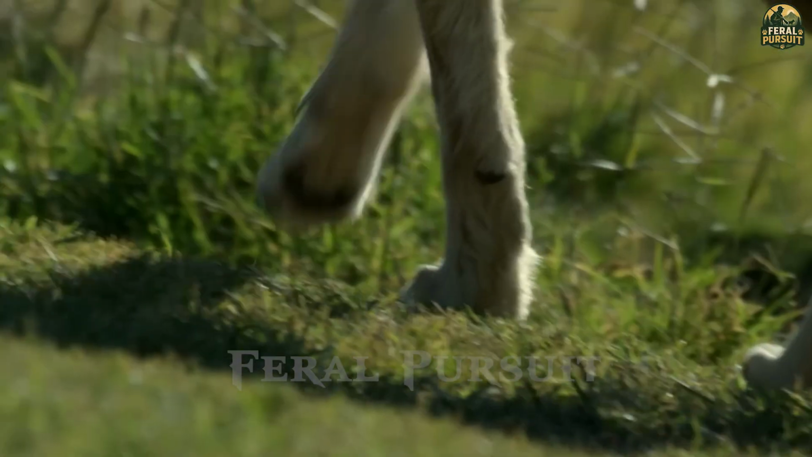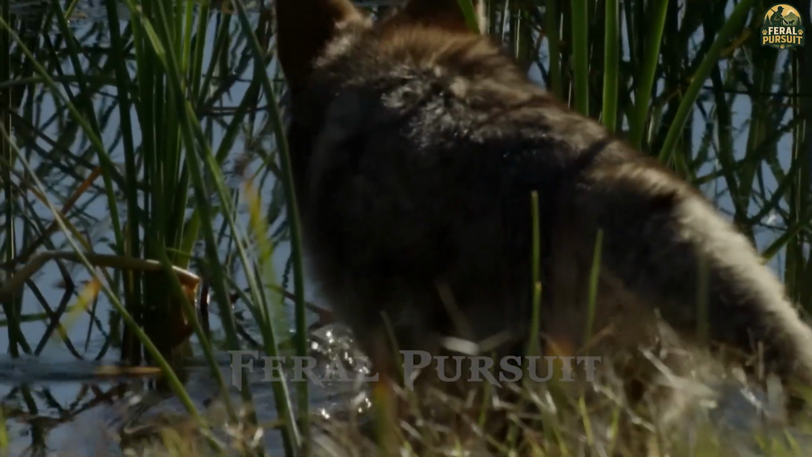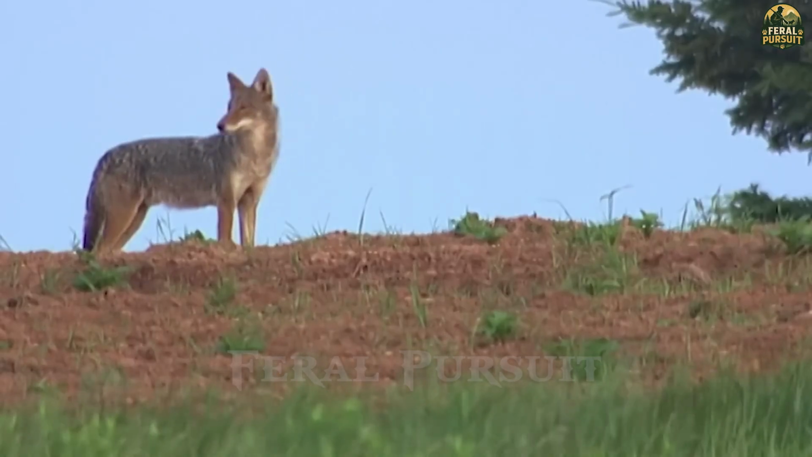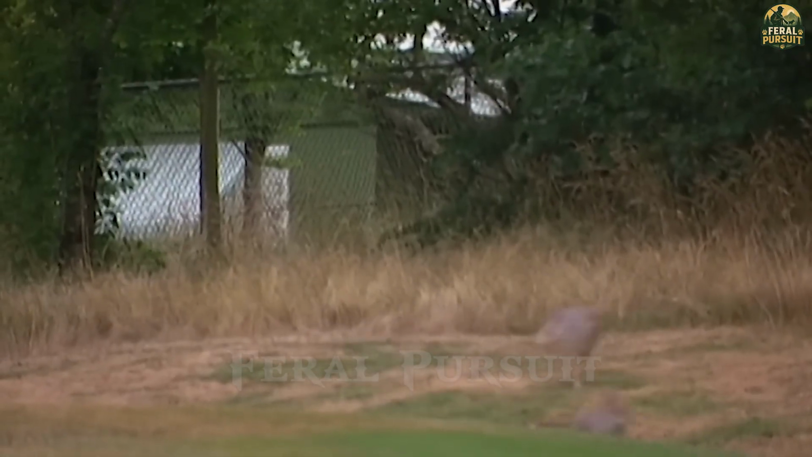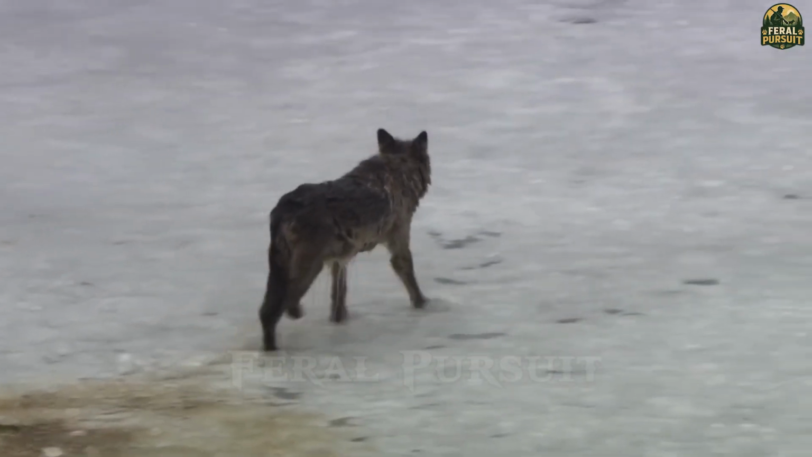But this contest was never intended to eradicate coyotes. It was a strategic initiative to manage the soaring coyote population that has plagued rural America and caused millions of dollars in damage to American agriculture. By controlling wildlife through events like this, hunters play a vital role in restoring balance and protecting farmers' livelihoods.